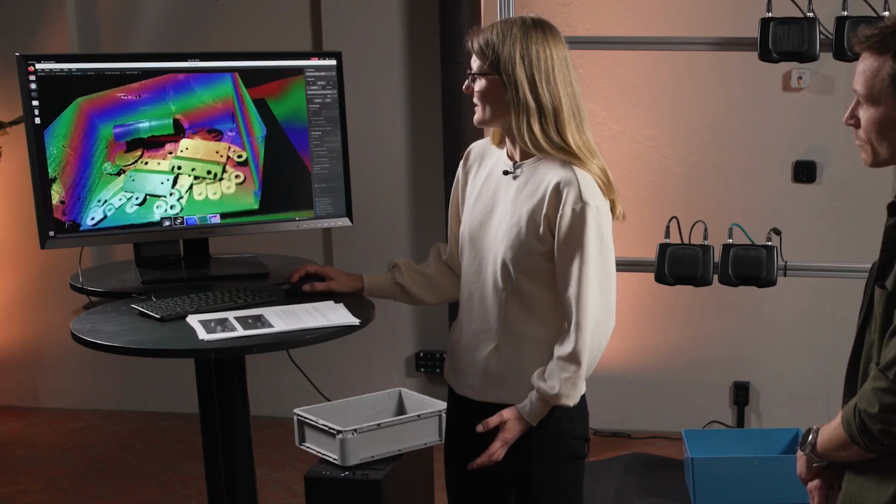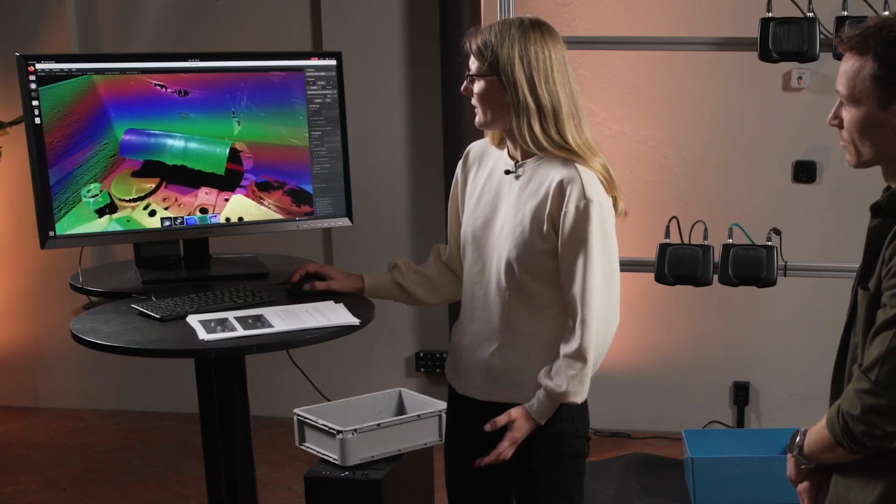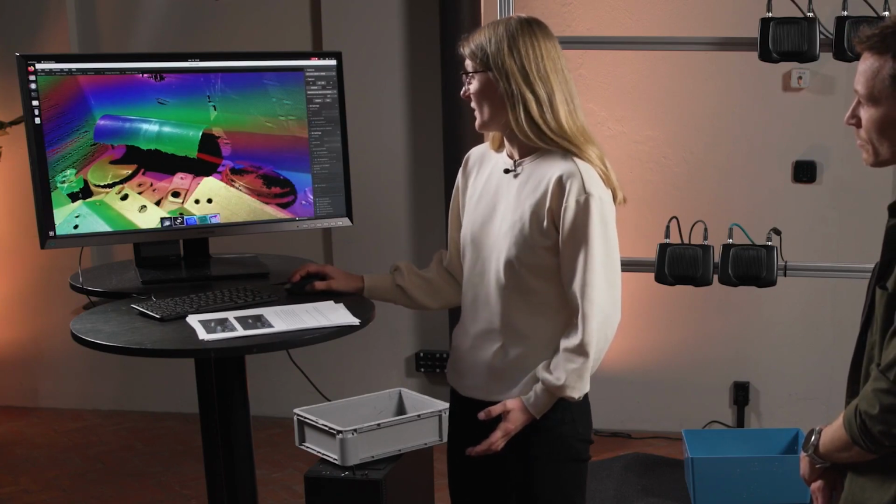If we look at the point cloud now, the reflections are gone. This would be identifiable by a CAD matching algorithm, and this would not be hindering the robot from interacting with the object. It's crazy to see how we can resolve these super hard reflections.